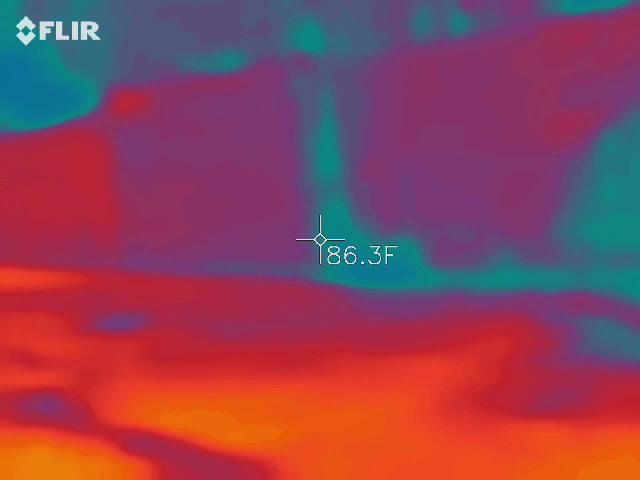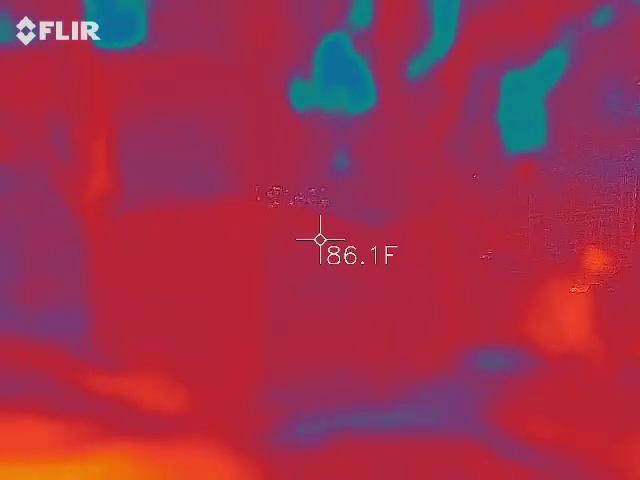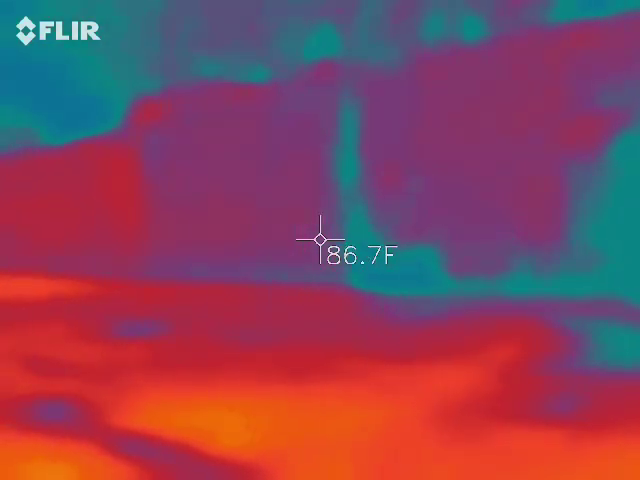Oh, it's blinking up. Yeah. We got some spikes of orange here right now. See how it's not a rhythm? That's what we're looking for. We want it to be erratic. So I would walk around and see if you can maybe get it up to red. Look for more hot spots.